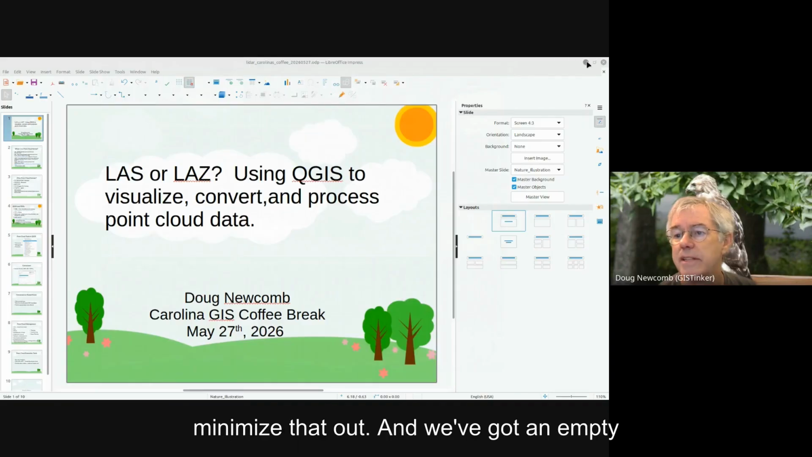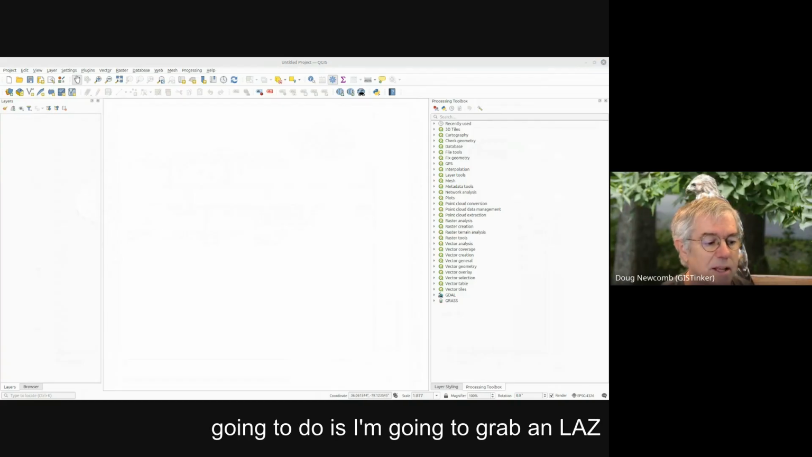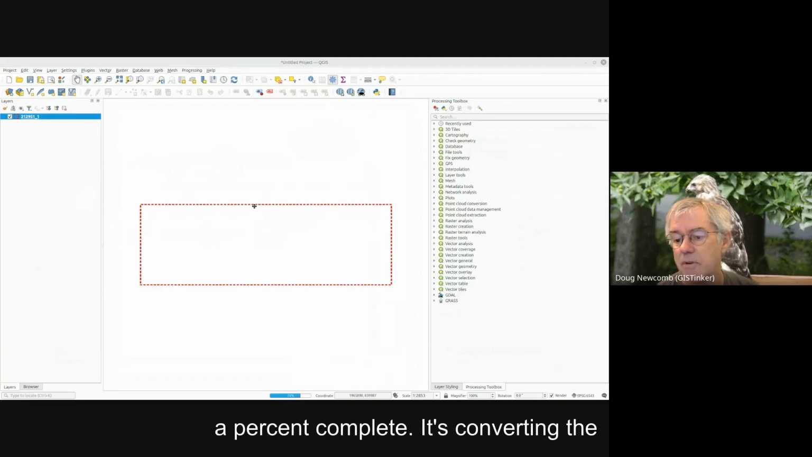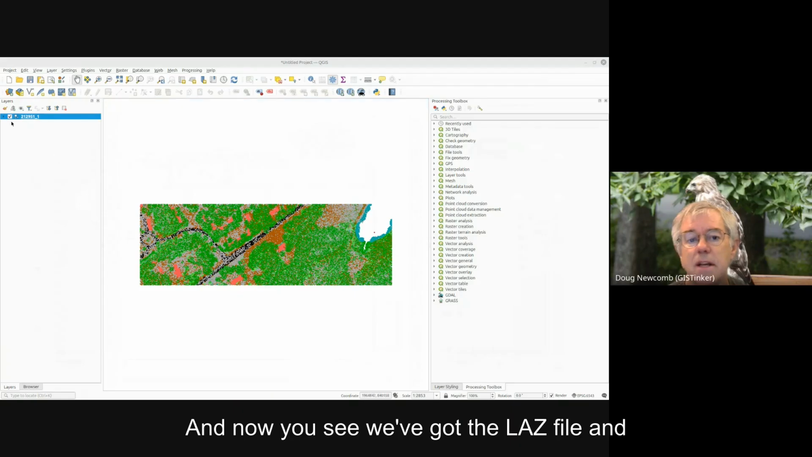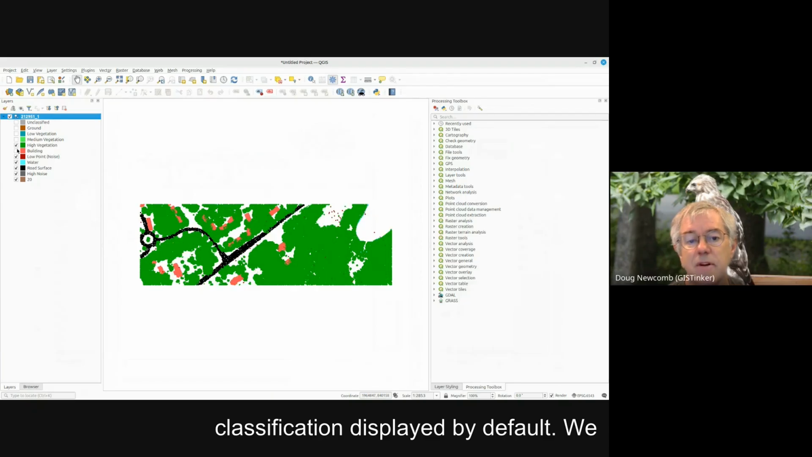So let's minimize that out, and we've got an empty QGIS desktop. This is QGIS 401. What I'm going to do is grab an LAS file from my file browser and just drop it in here. And what you see at the bottom is a percent complete. It's converting the LAS file to a COPC LAZ file on the fly. And now you see we've got the LAS file, and you've got the points by their classification displayed by default.